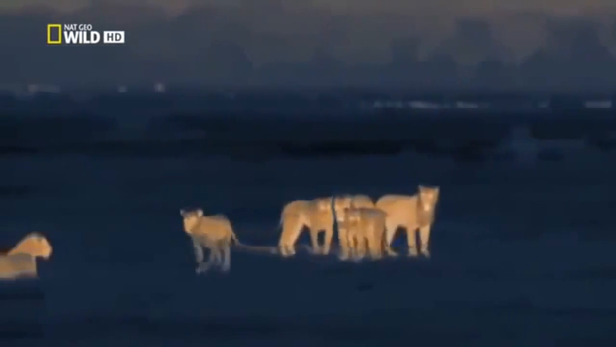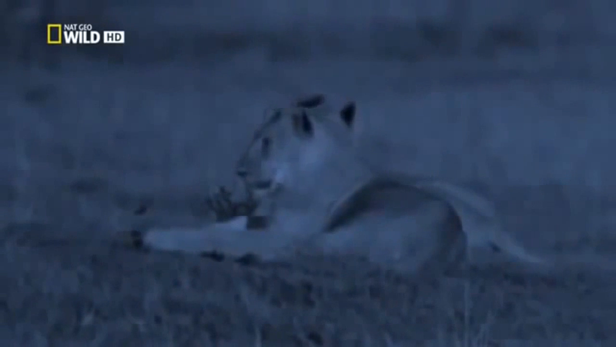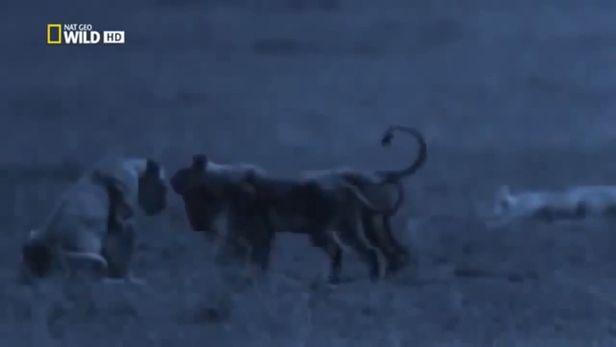The young lions are ready for some action. They beg their mother to take them hunting. But she's in a very bad mood. She's pregnant and doesn't want to waste energy hunting in the glare of the moon.